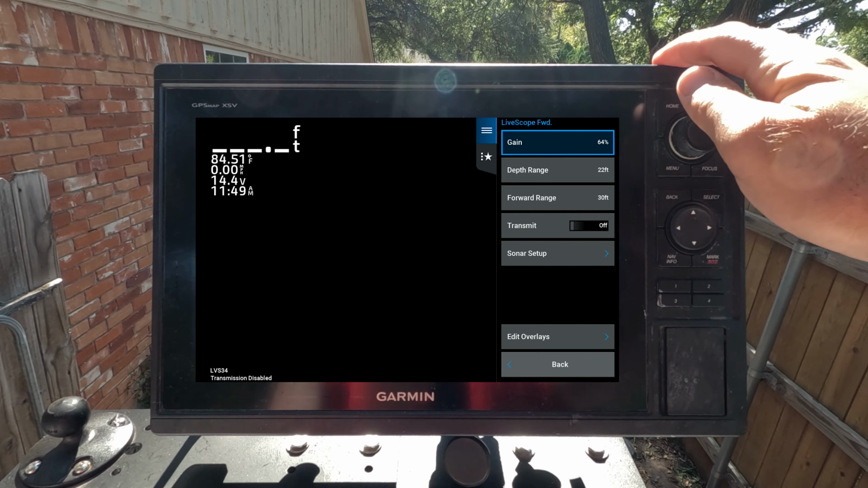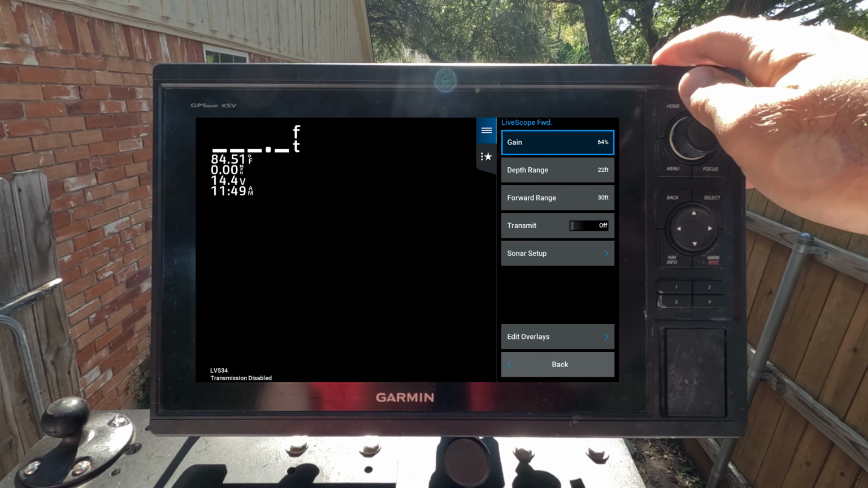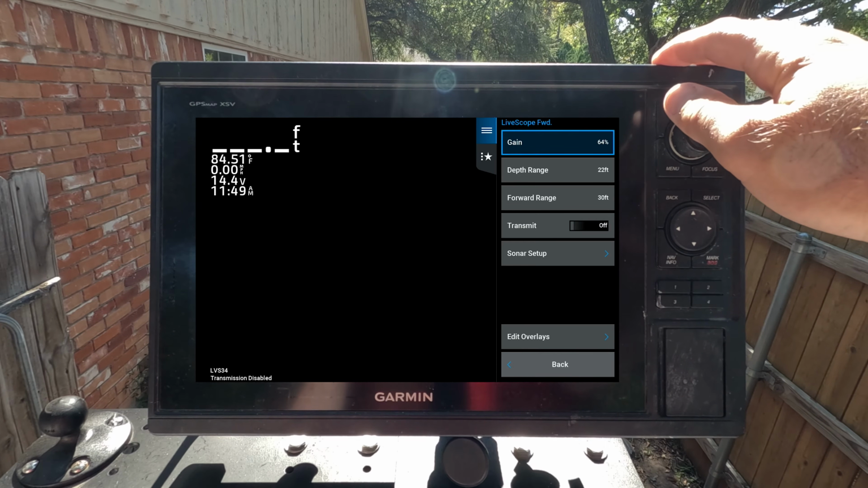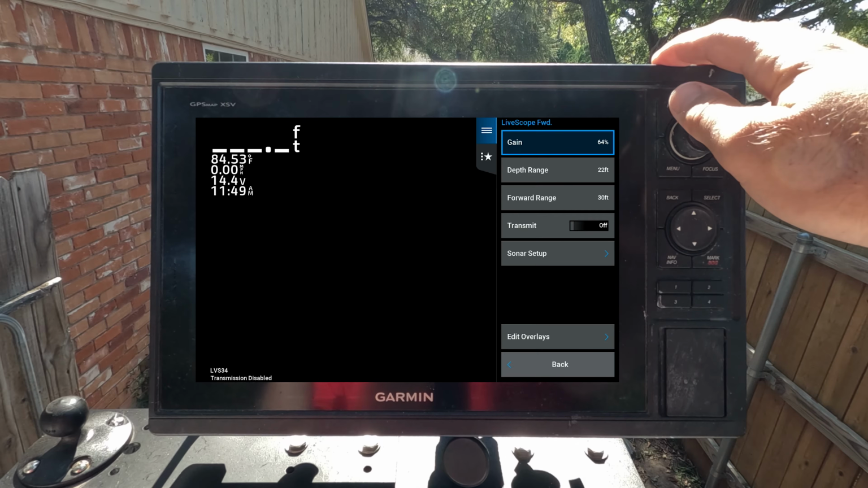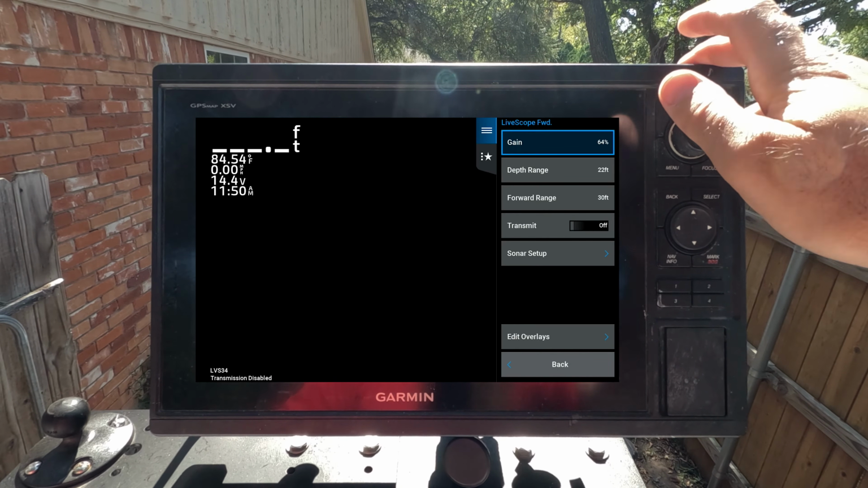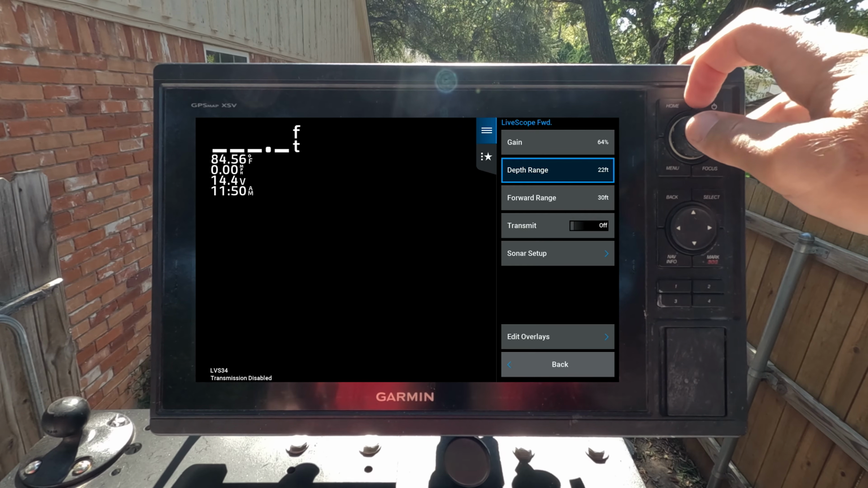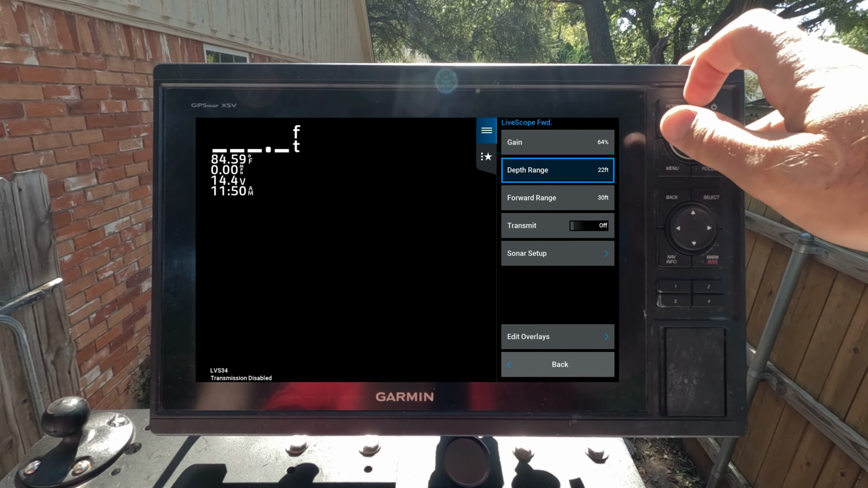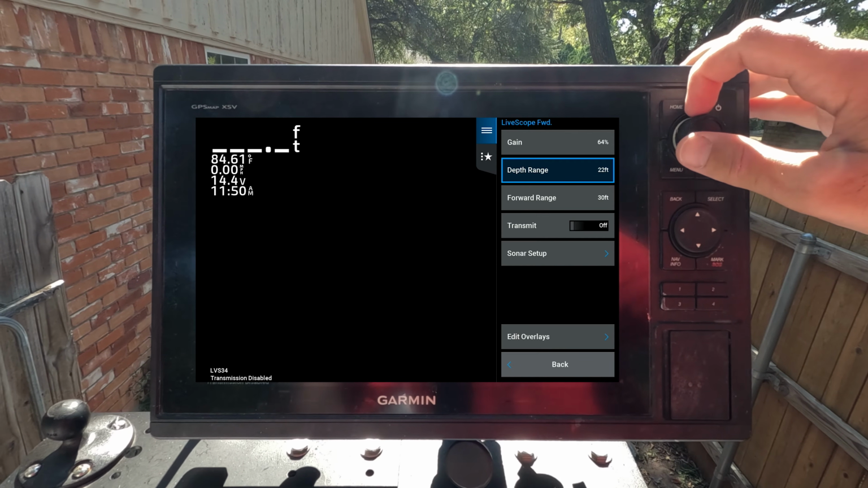So gain, I have mine currently set to 64. I change it every time I'm out. Depends on the water clarity, a lot of things, how much silt's in the water, if there's a lot of bait around. I change the gain a lot of times. You're going to change this every time you go out, so don't pay too much attention to that. Depth I do like to keep where I can see just barely the bottom. That gives me the most amount I can have on my screen at one time.